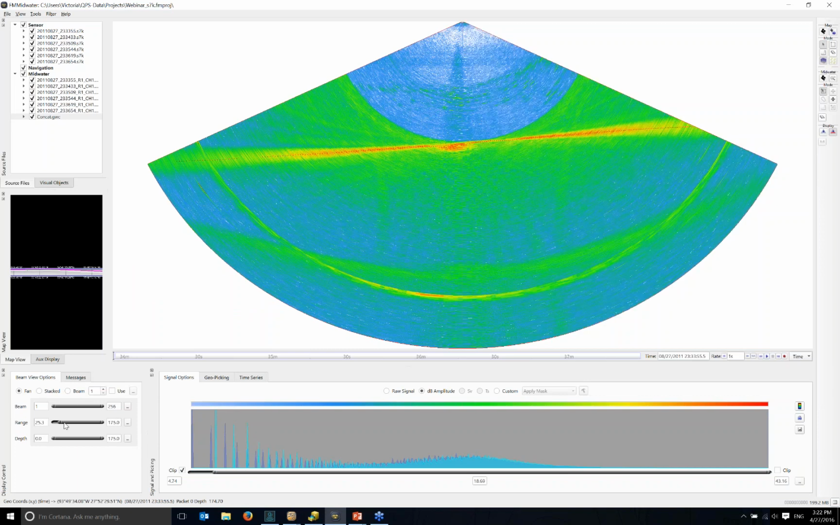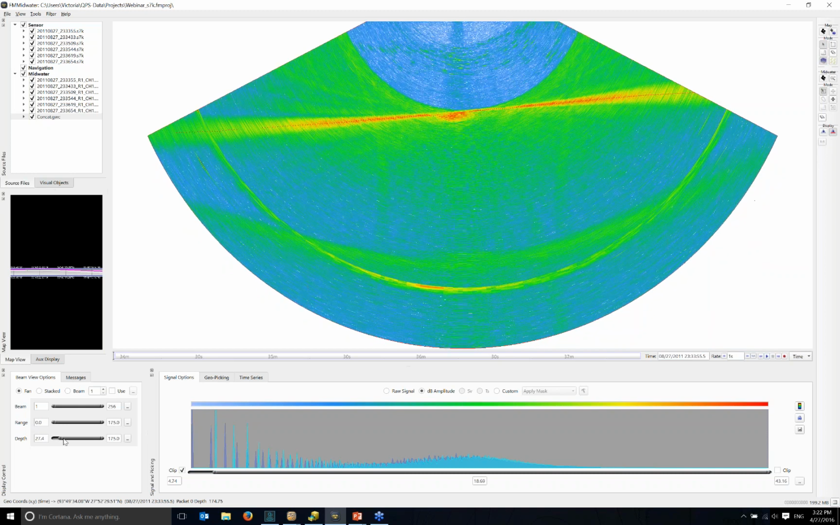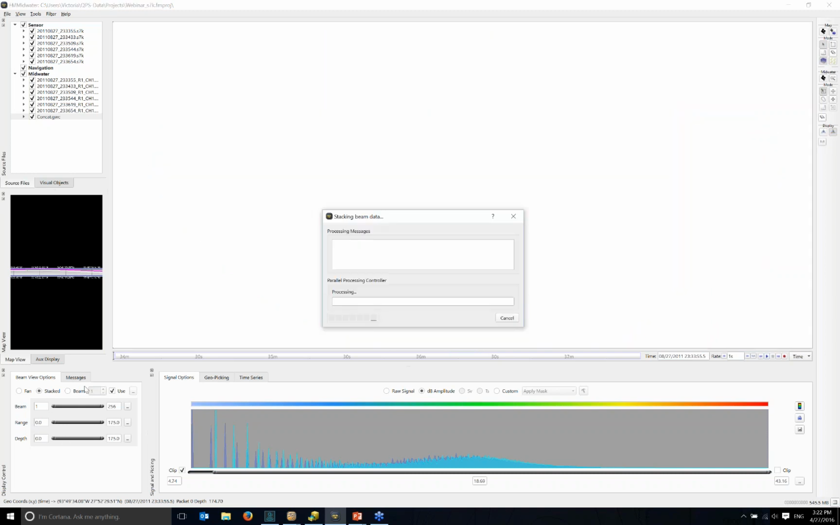You can filter by range. So if you've got a lot of surface noise or you want to clip out below the bottom detection, you can do that as well. You can adjust your depth. You can display in a stacked view as well over time. This takes a little bit of processing.